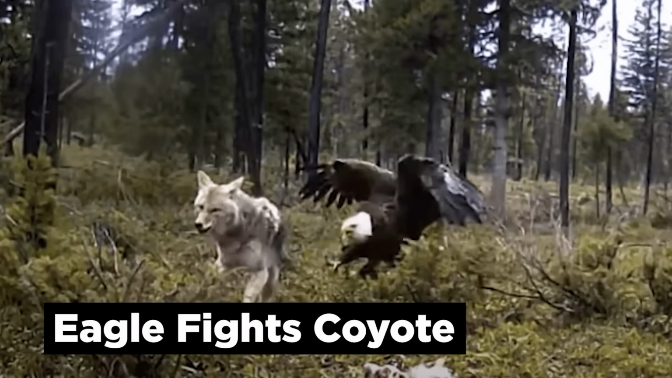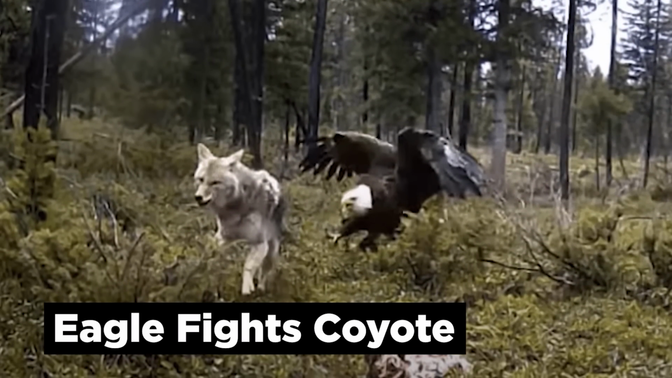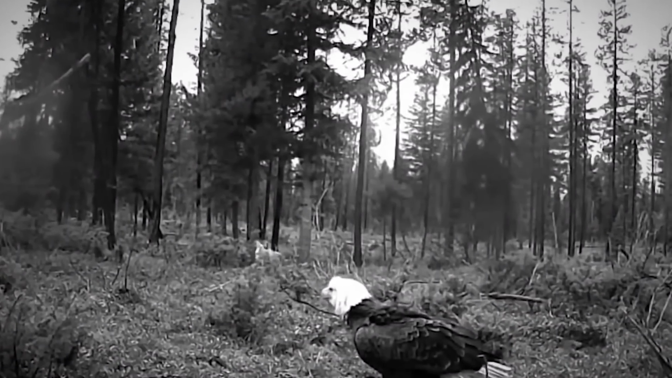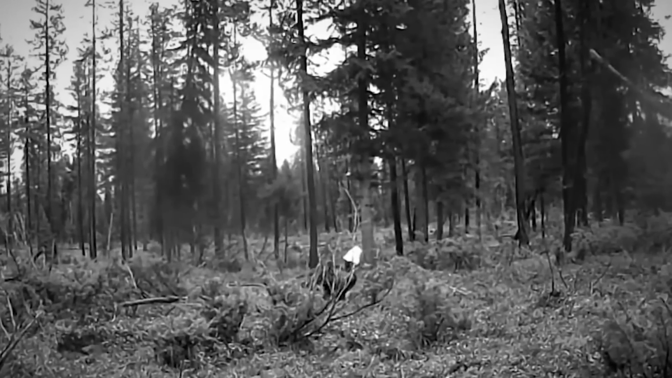Eagle fights coyote. The footage was captured of a coyote and a bald eagle fighting over the dead carcass of a deer. At first, we see a murder of crows feasting on a dead deer. Then the bald eagle arrives and the crows wisely get the heck out of there.